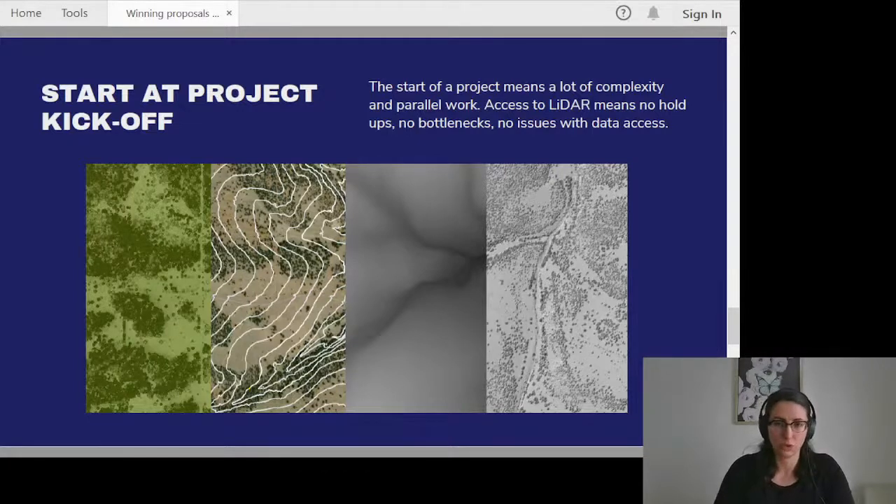With access to LiDAR, again, you have a much more thorough understanding of the site and of the constraints that you're going to find on site from your desk. So purely from a desktop study, you can understand what's going on out there before you get out there.